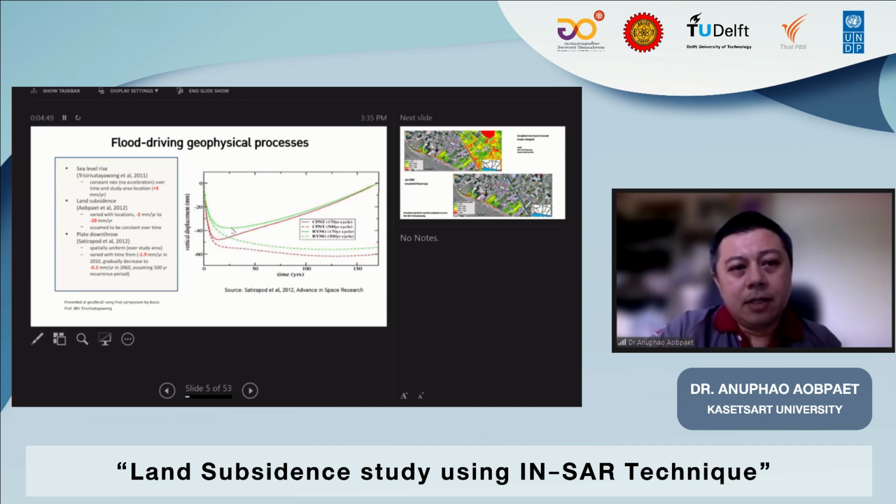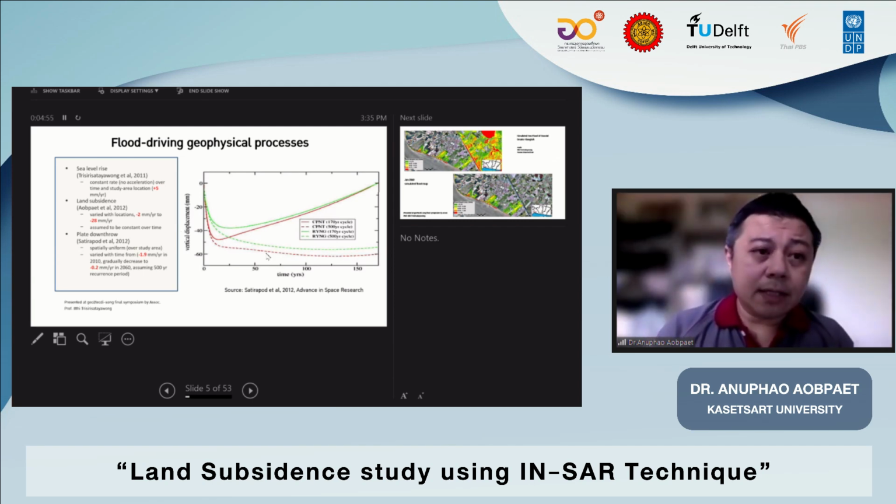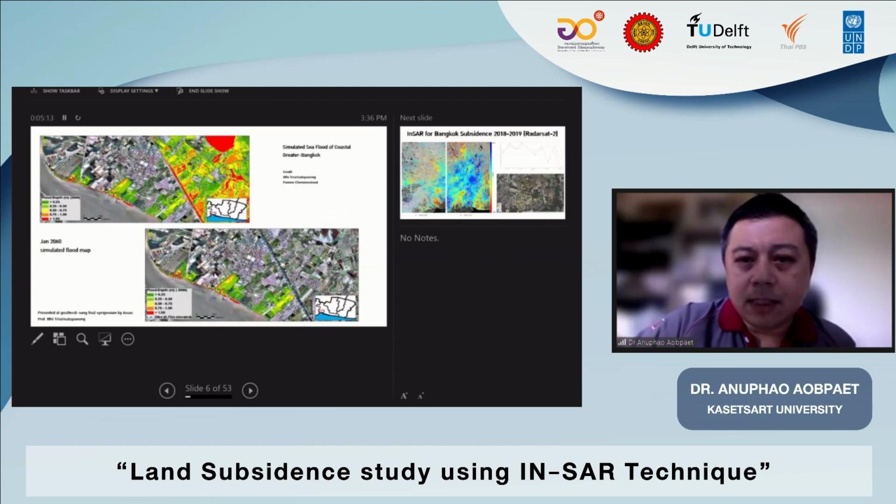This is the result from the last project, the Geotech project, which is the conclusion of the project from my professor, Dr. Iti: the sea level rise, land subsidence, and tectonic drawdown, and then we simulate. I think we already mentioned this. We simulate the flooding area in the south of the Chao Phraya River.